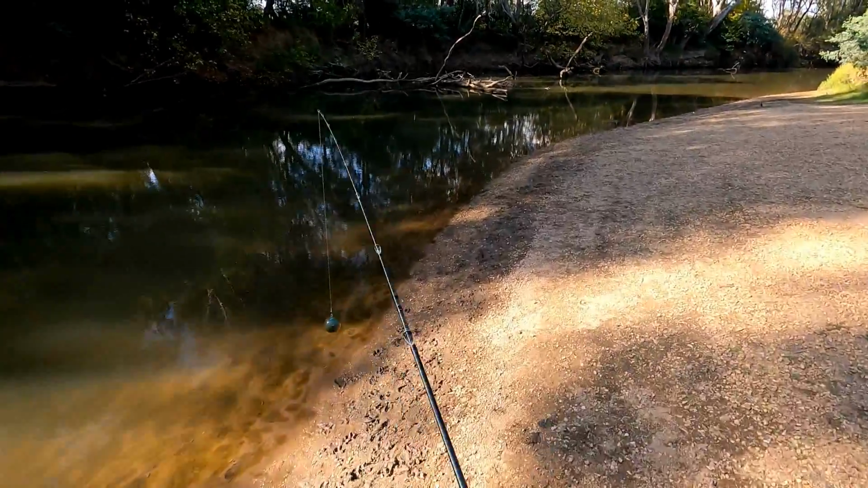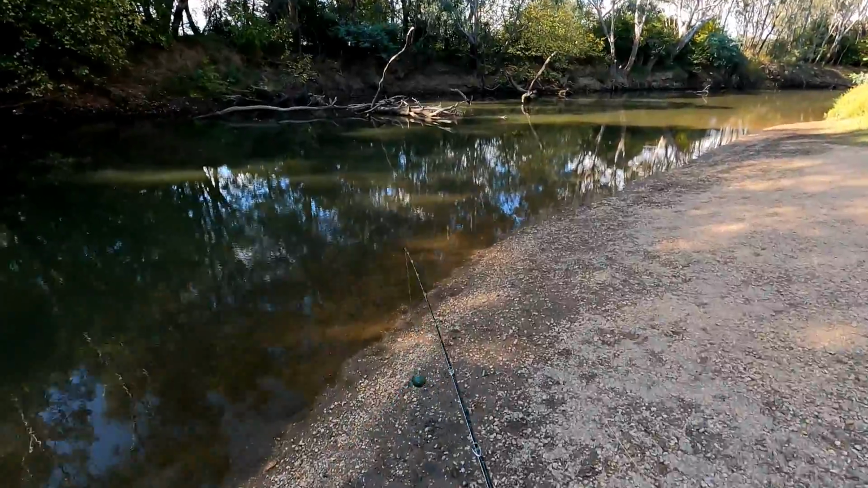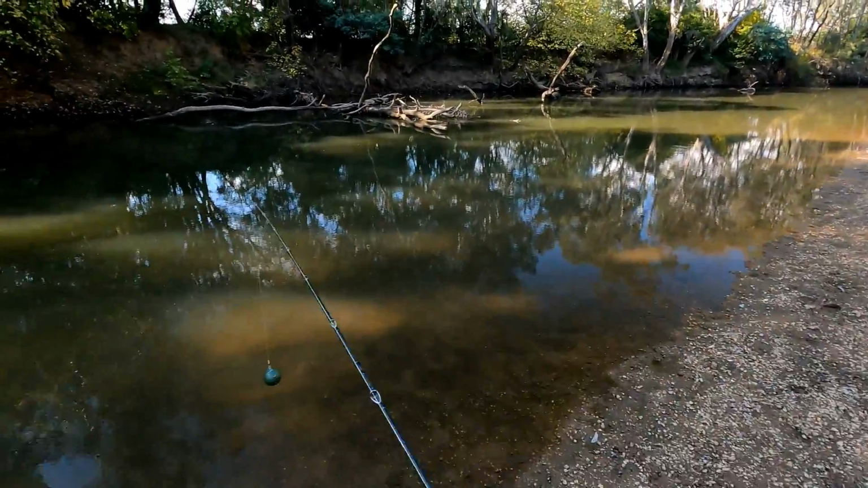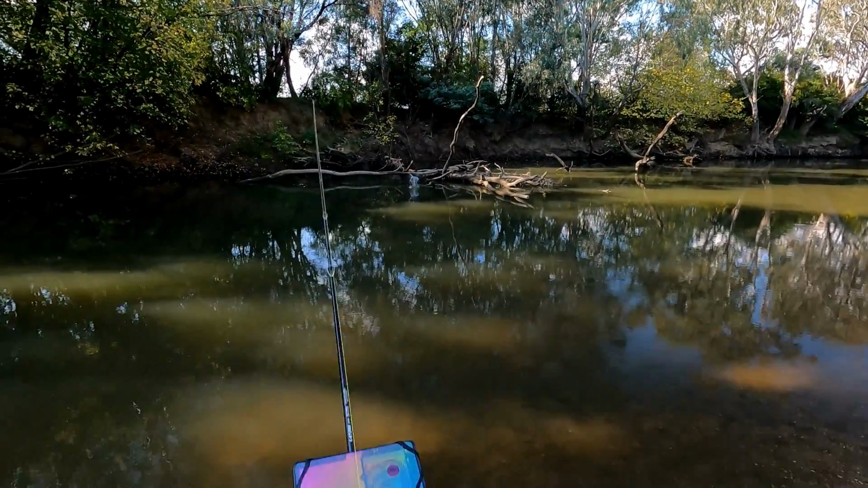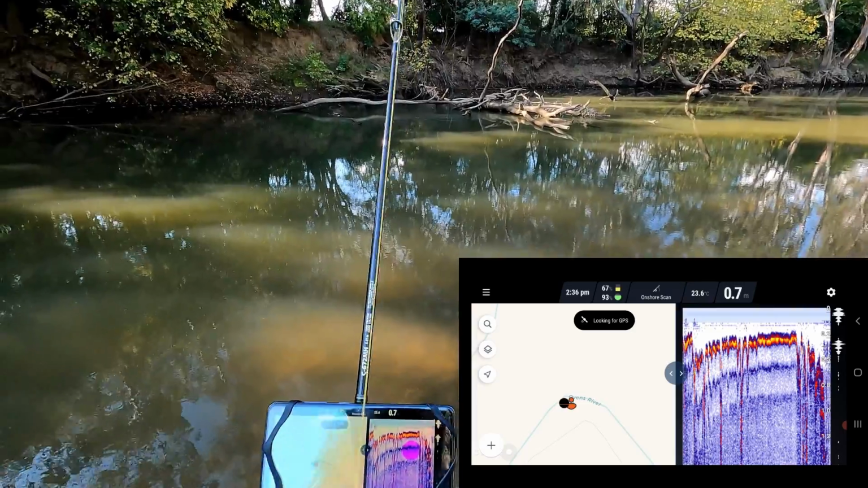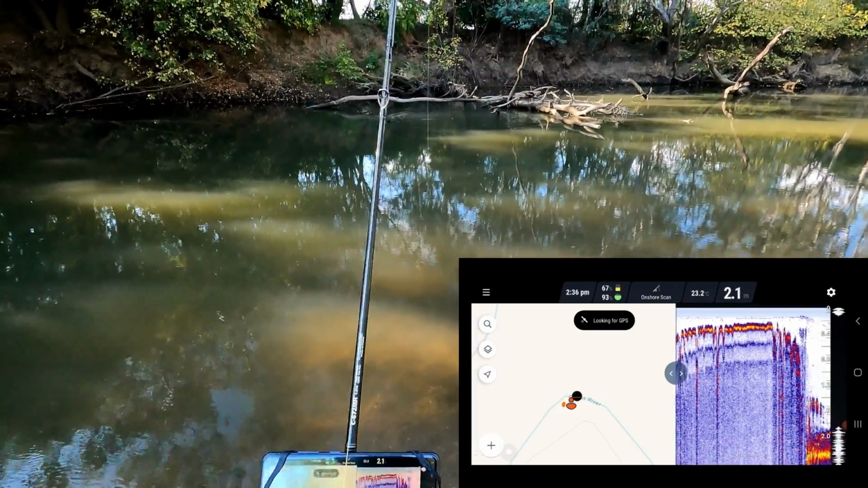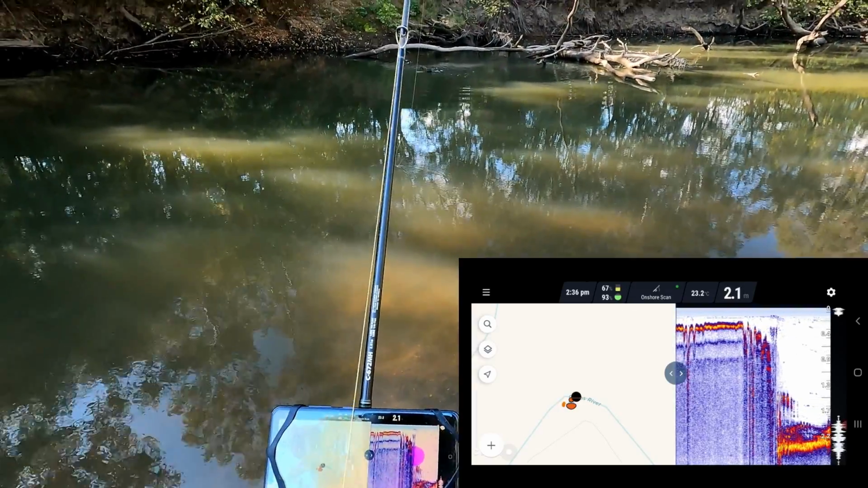Right, now it's quite a long sandbar, so I've got to sort of draw a line in the sand, no pun intended. I'll start at this structure. I won't worry about up there or the video will be way too long. But I'll cast this out into all that structure. What do we got there? 2 metres right there, and no doubt there'll be lots of structure showing up underneath.